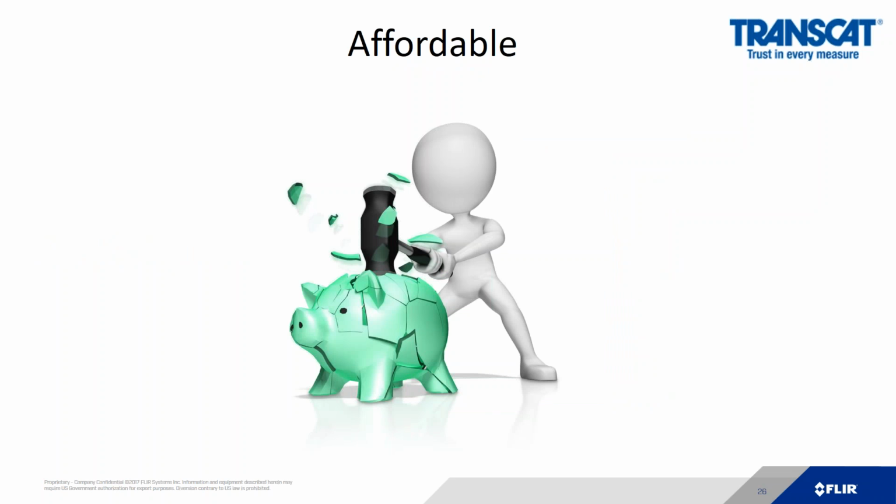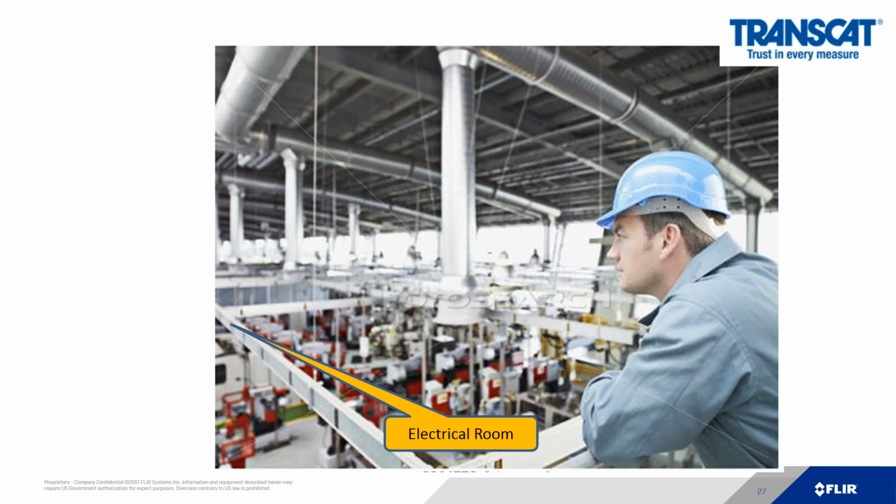And finally, thermal cameras are affordable. We'll talk more after this presentation and after Q&A for those that wish to stay on, but the price of thermal cameras has gotten down below $400 now. So when I look upon this gentleman again, I think about all the applications and him having to use either his magic 8-ball or his crystal ball to see what his problems are.